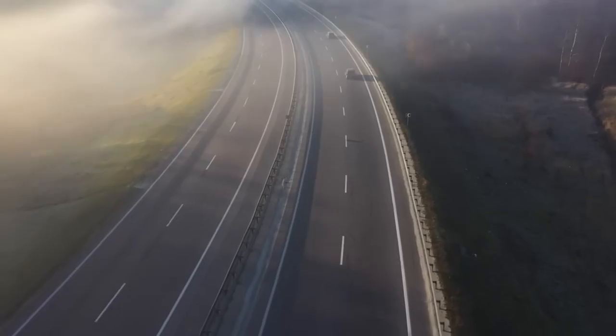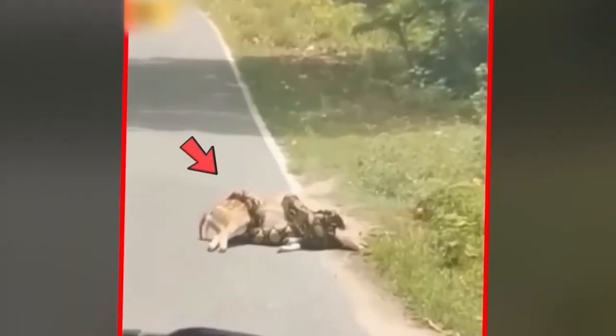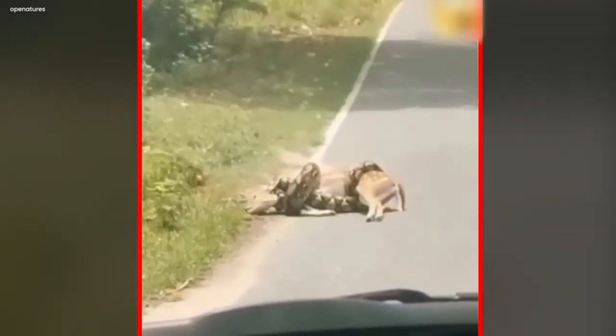The python snake attacking a deer. The video seems to have been shot on a highway, where on the side of the road a python snake has captured a deer. The python has wrapped its body all around the deer with all its force.